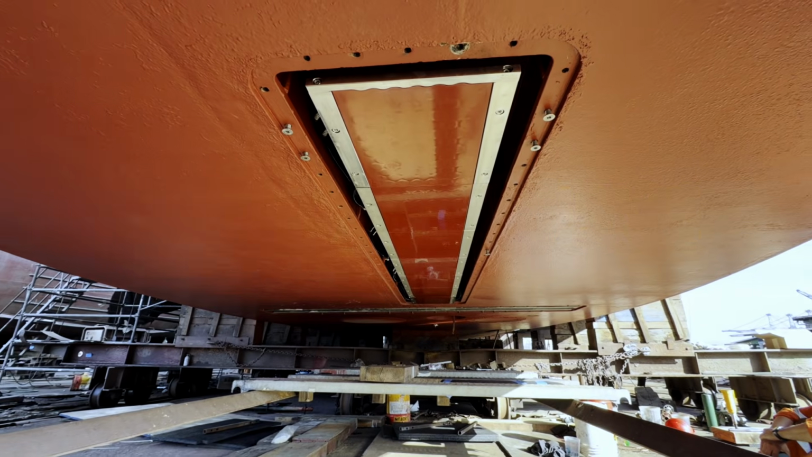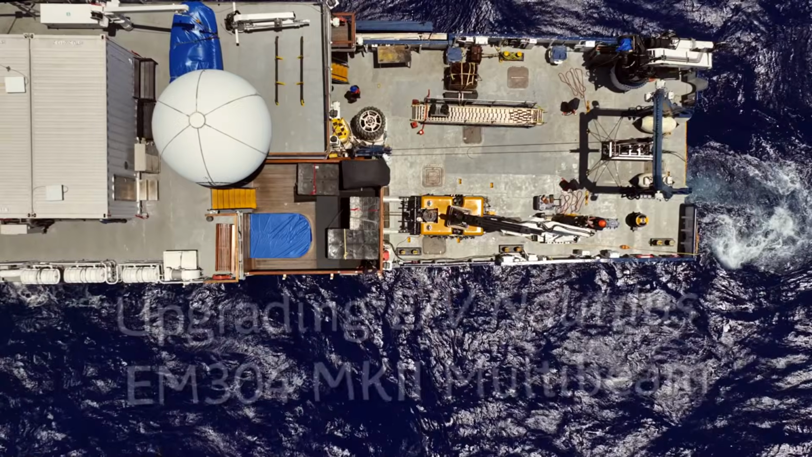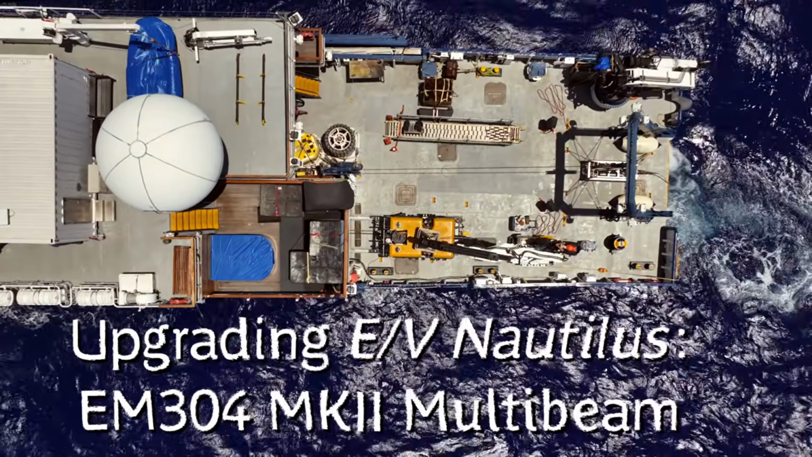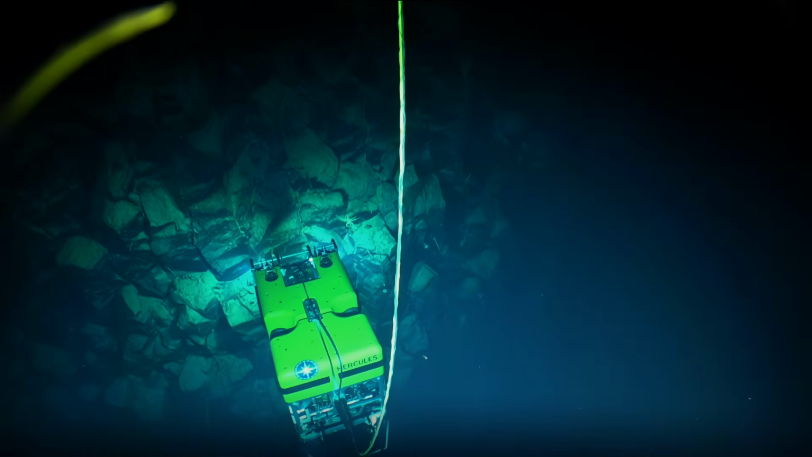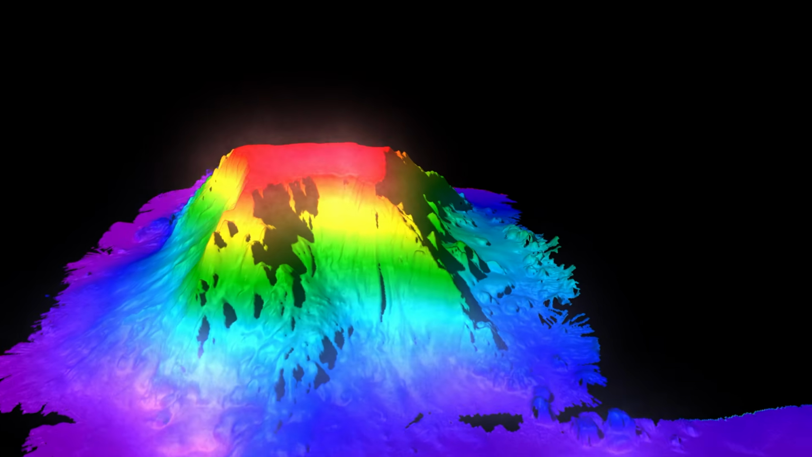This year we put in the EM304 KONGSBERG multibeam sonar. It's a very exciting addition to the exploration capabilities of Nautilus. I love seafloor mapping because fundamentally we get to explore the unknown, which if you were able to drain the oceans and look at these features, they'd be absolutely astounding.